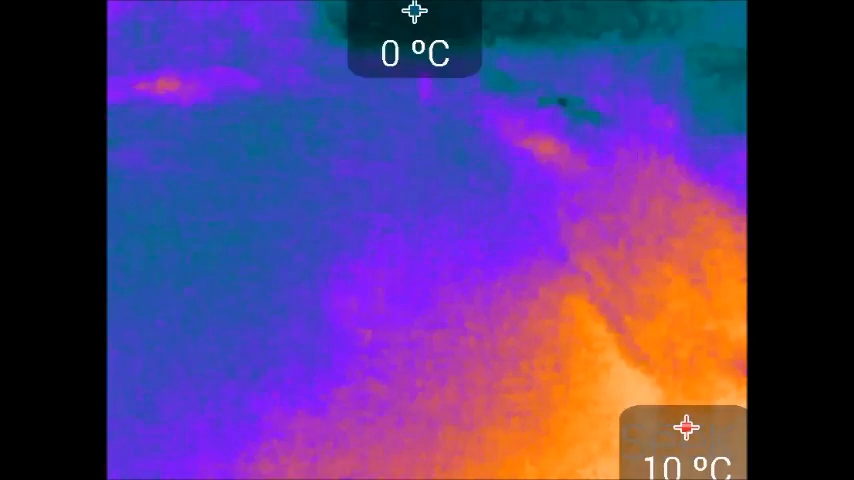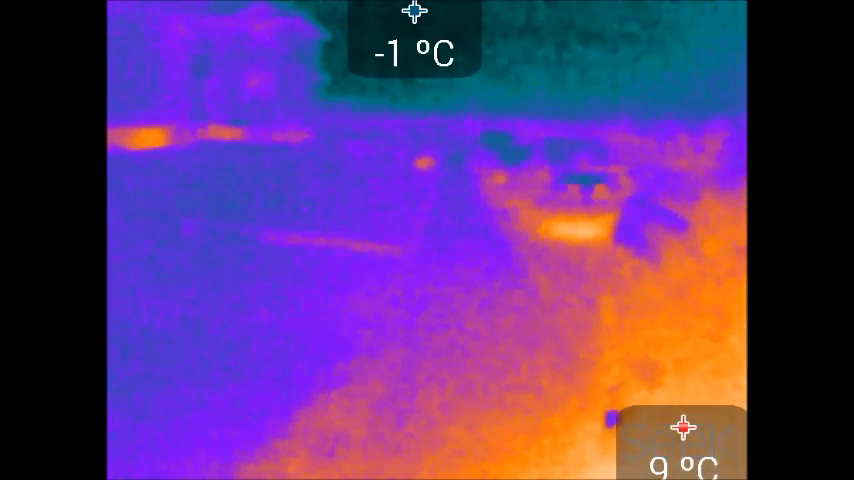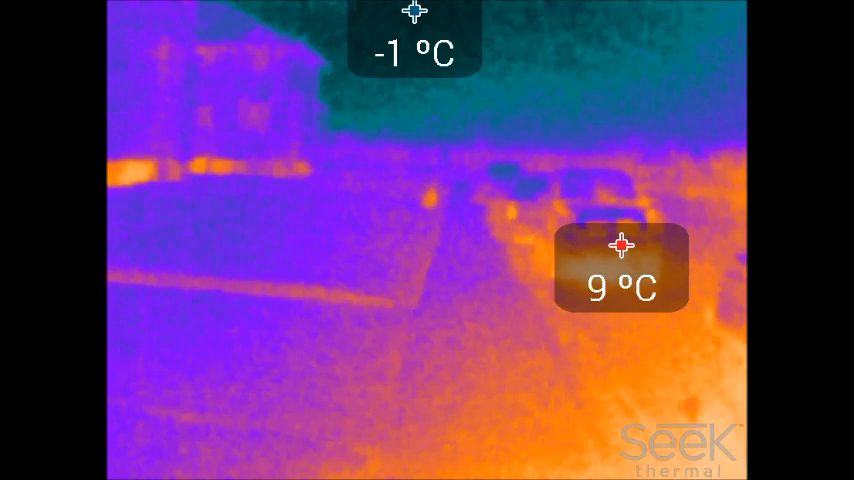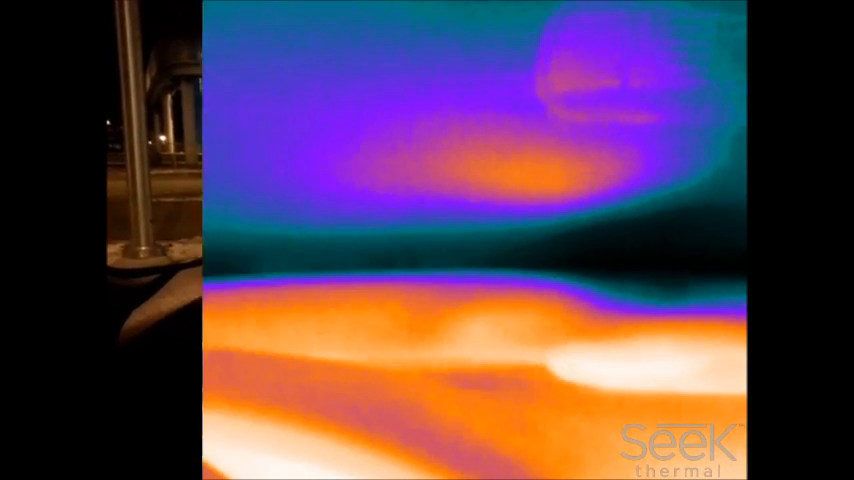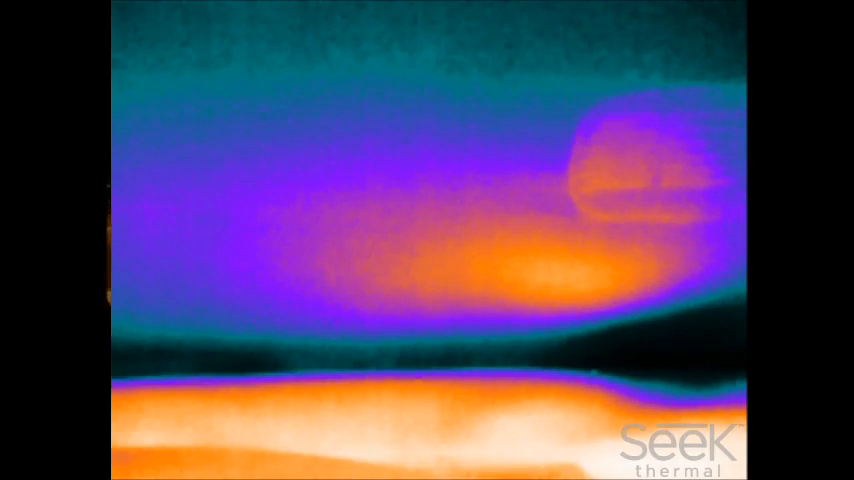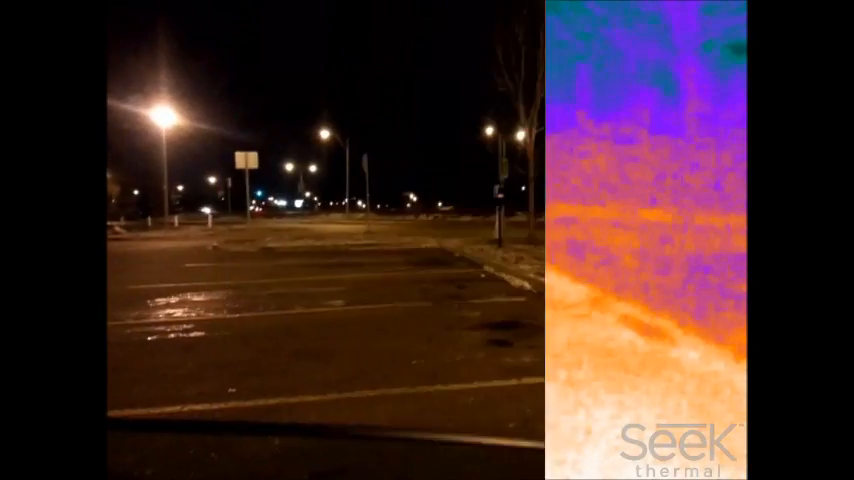You can sort of distinguish if you're in a region where there's a lot of hot stuff around you. It's going to be harder to distinguish what's coming at you, because they raise the sort of relative temperatures, which makes the color difficult. So just so you know, you can't see through glass with the Seek Thermal. As you can see here, this is from the car. Another cold day, so you can't see through the glass. You roll down the window and of course you can see.